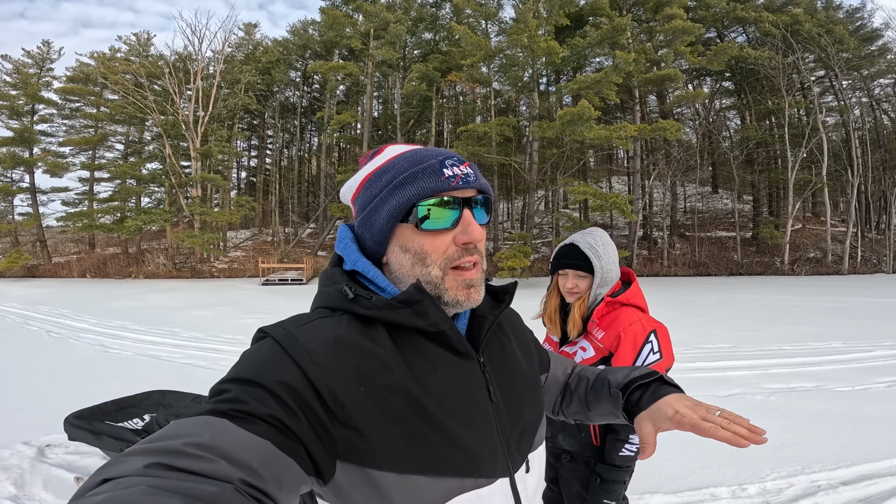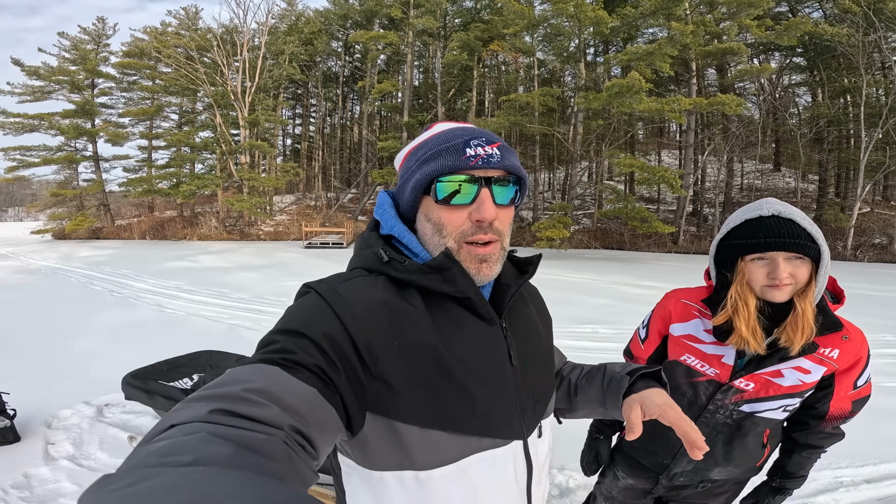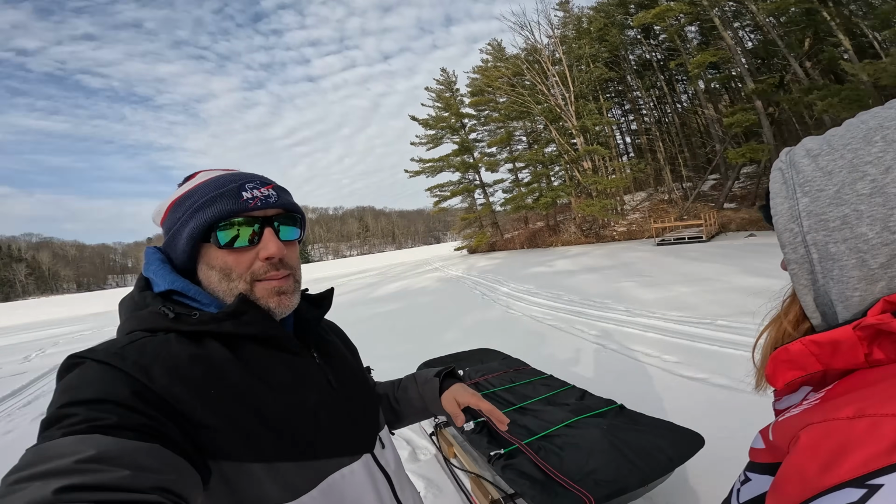So we came with Jay. We did a full day out here, but we were using an old school flasher. Now we're hoping that using live imaging, we can scope away from us and try to find these fish. So here we go. We're about to start. Let the drilling commence.